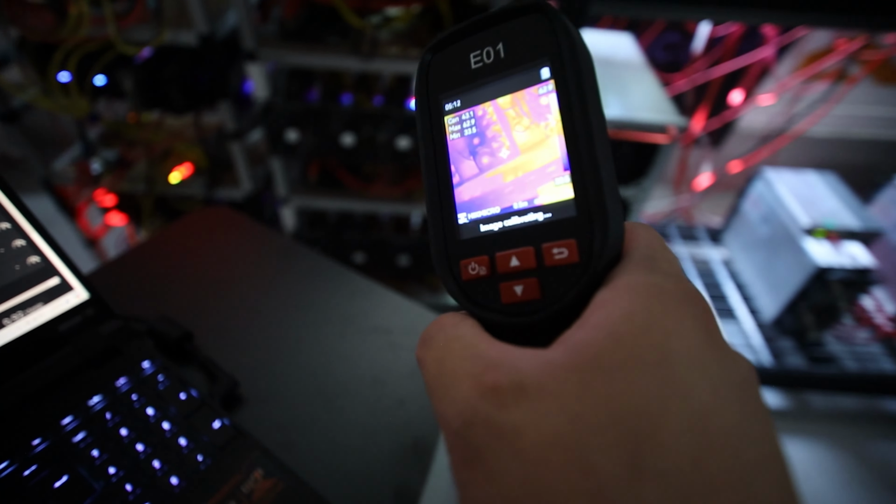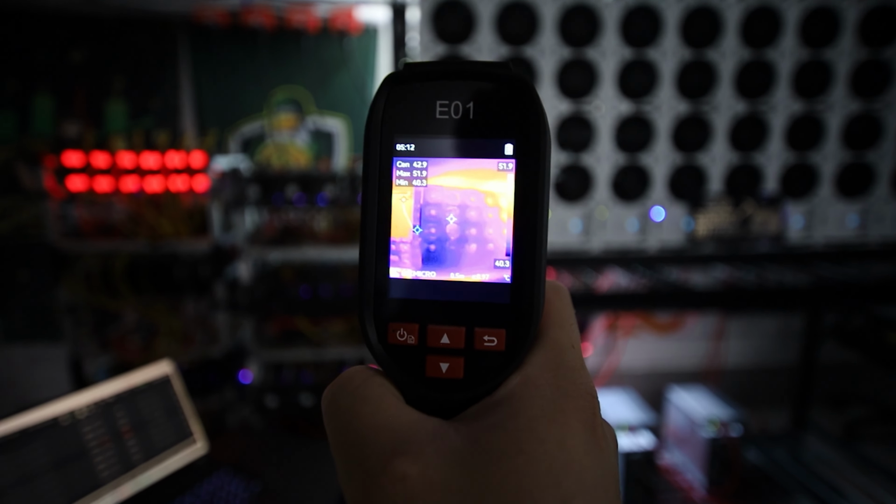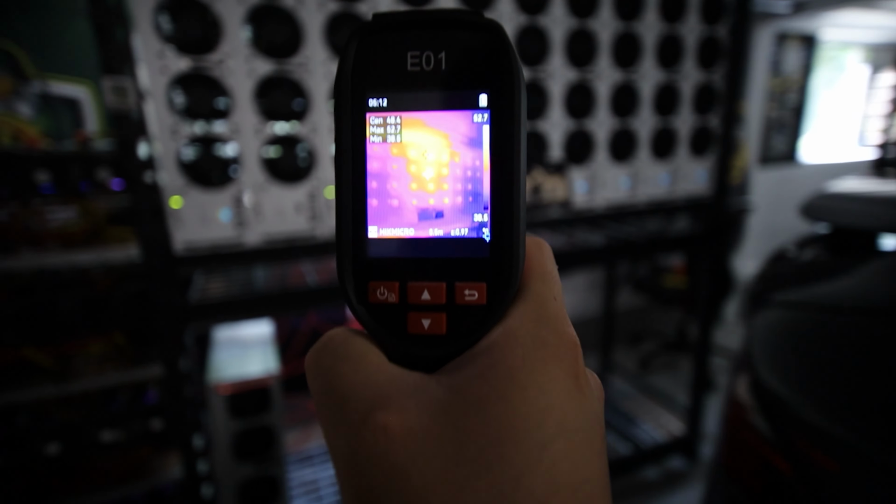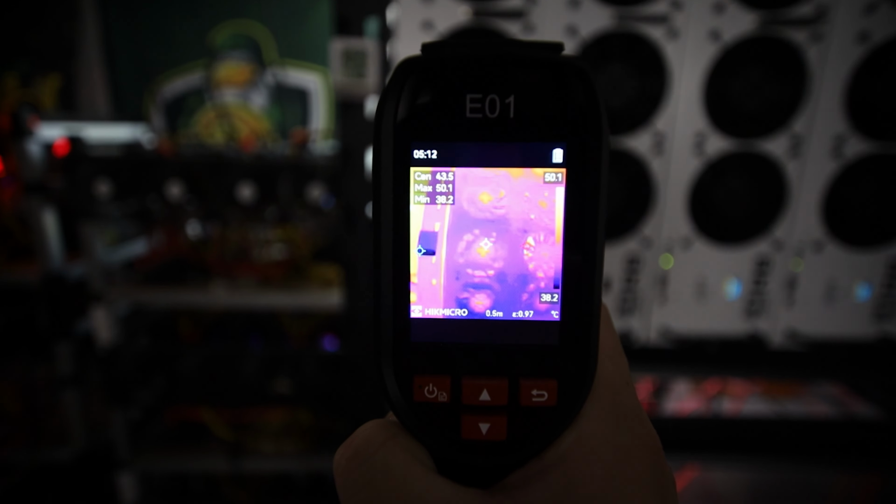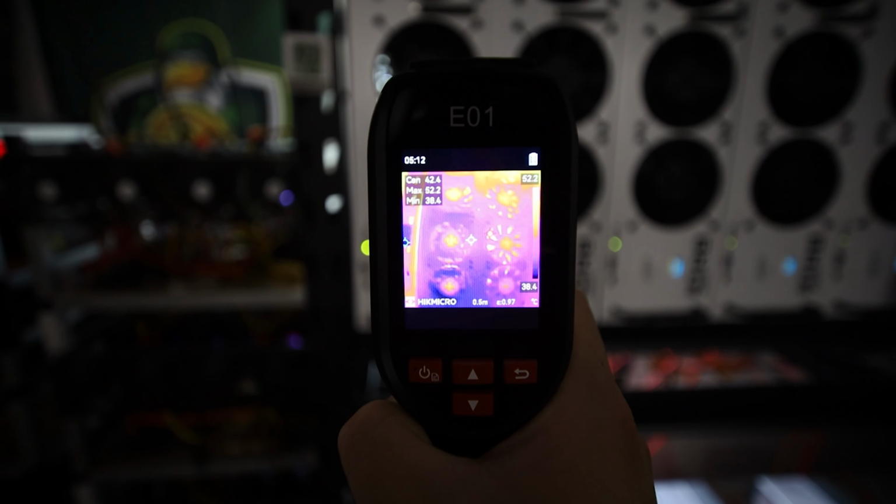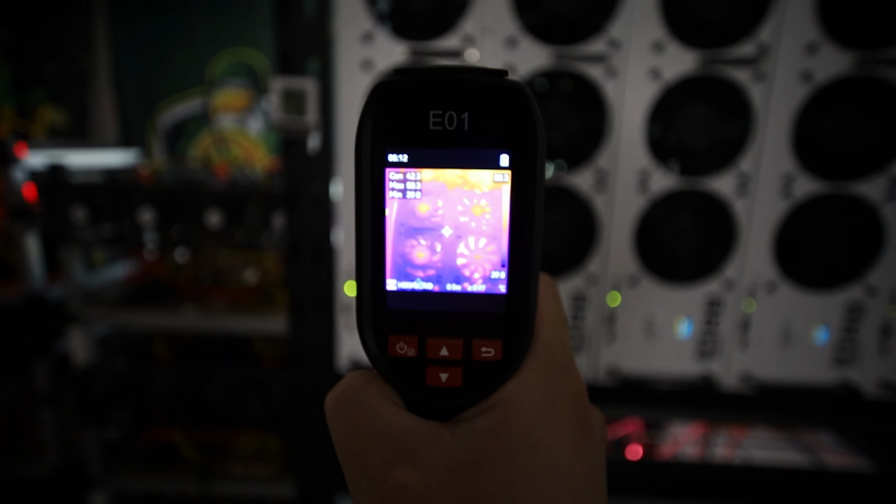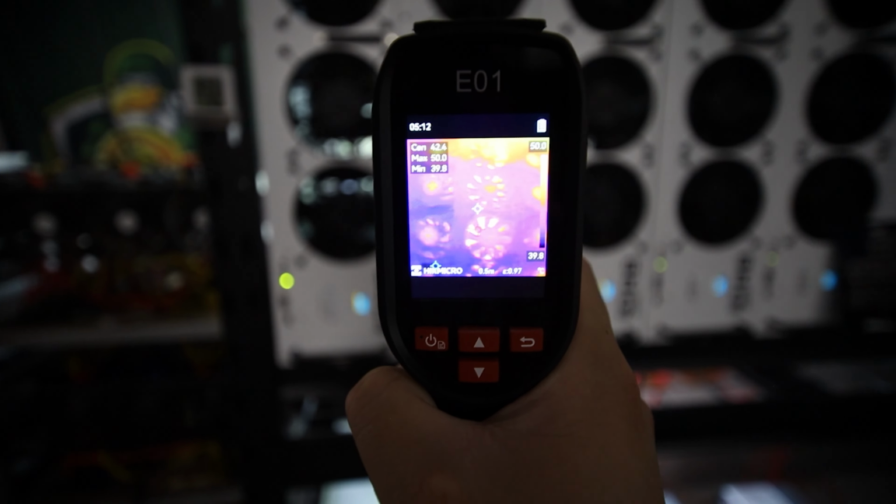But let's look at how hot everything is. Wow, my octo miners seem to be generally okay in the front area here. The hottest point looks like the fans, at about 50 degrees Celsius, 51.